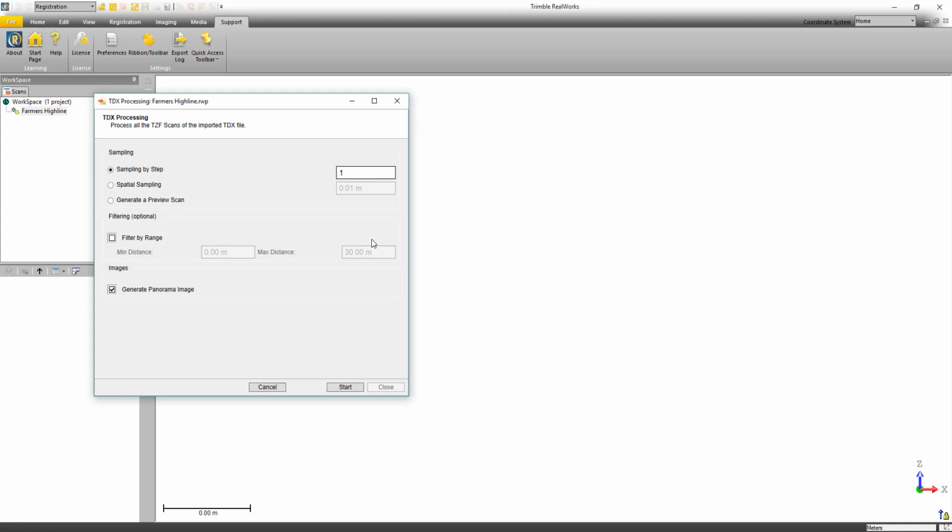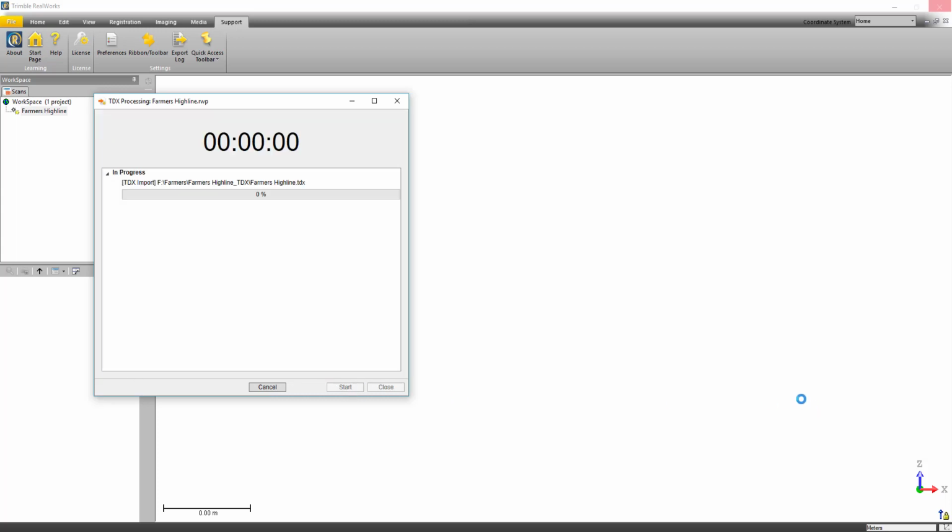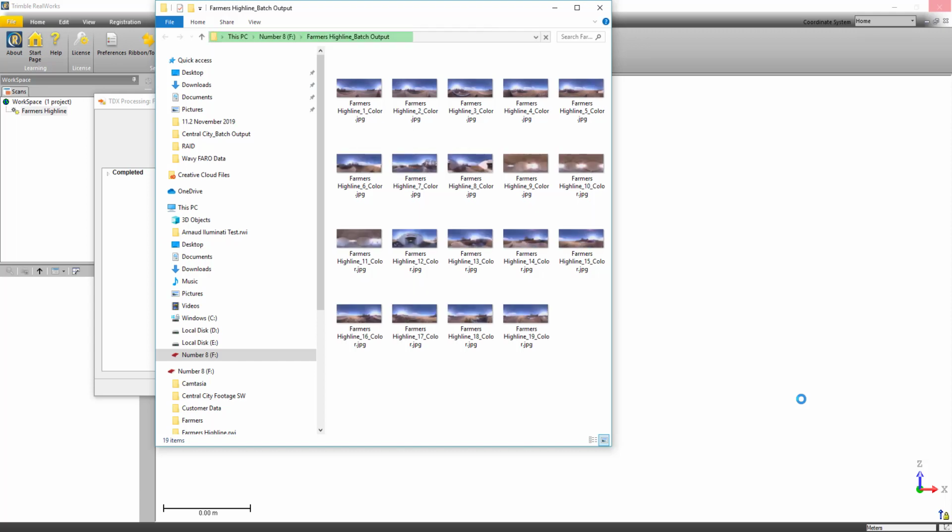Now the next thing I'm going to see is the TDX processing dialog. I'm going to sample these points by a step of 1. That's going to bring in all of the points. And I also have the option to generate panorama images, JPEGs, of each station. So I'm going to do that and click Start. Now the processing does take a little bit of time, so we're just going to fast forward here to the end of the process.